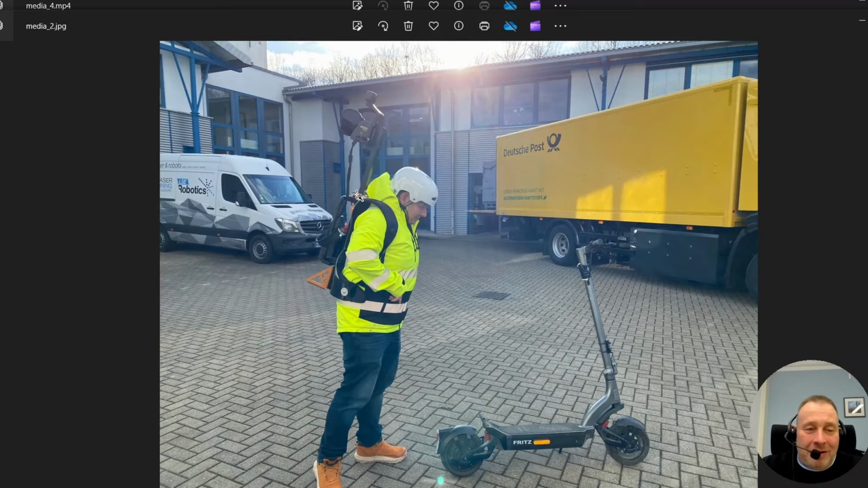Here's the next picture. Here we have our FARO Orbis scanner. This is a laser sensor. We have here a dual camera head. This is the rack. And here we have the PC and the battery pack, and then we use this e-scooter to move forward.